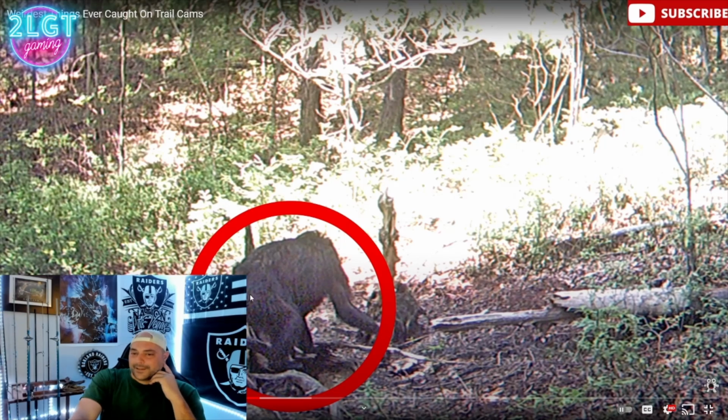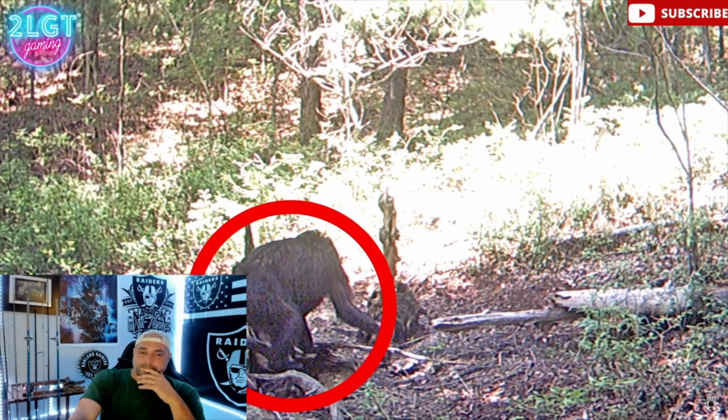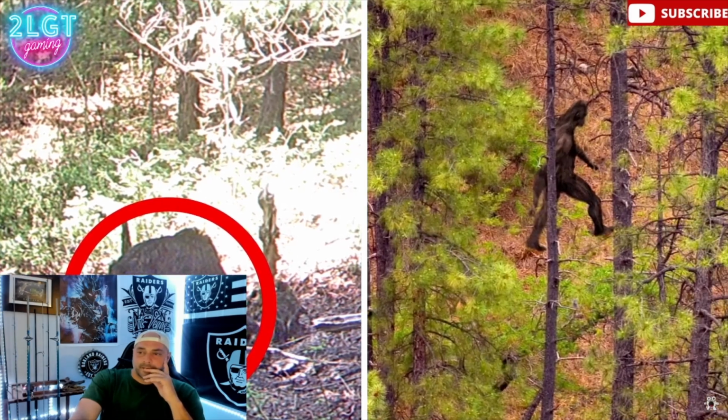Like the back half, this ass part looks like a bear, just because of the no real tail and the stubby legs. Got it. But that arm right there, it's a weird-ass looking arm. With bare arms and legs, almost humanoid in appearance.